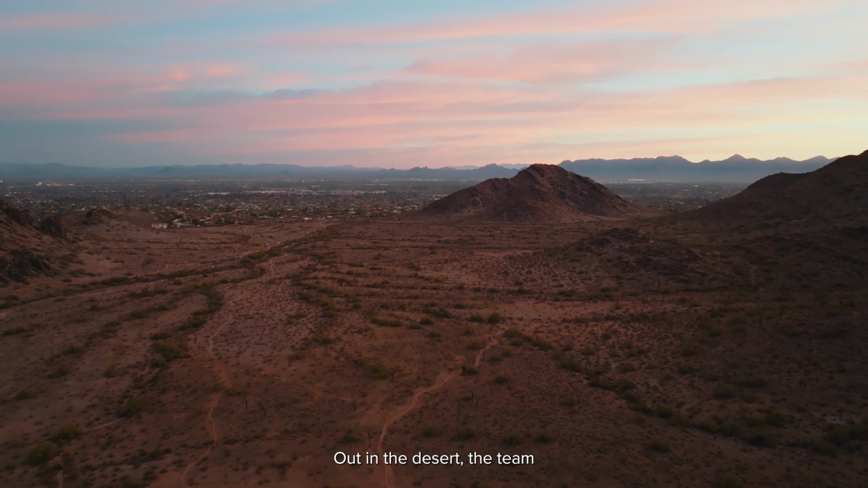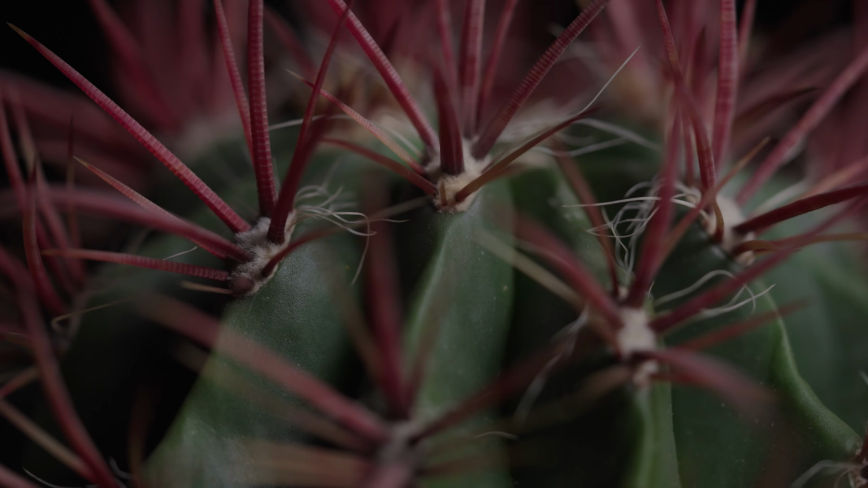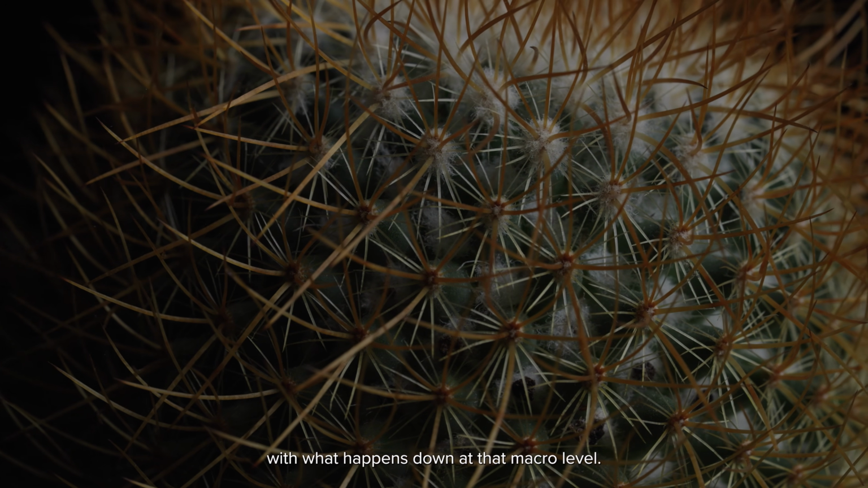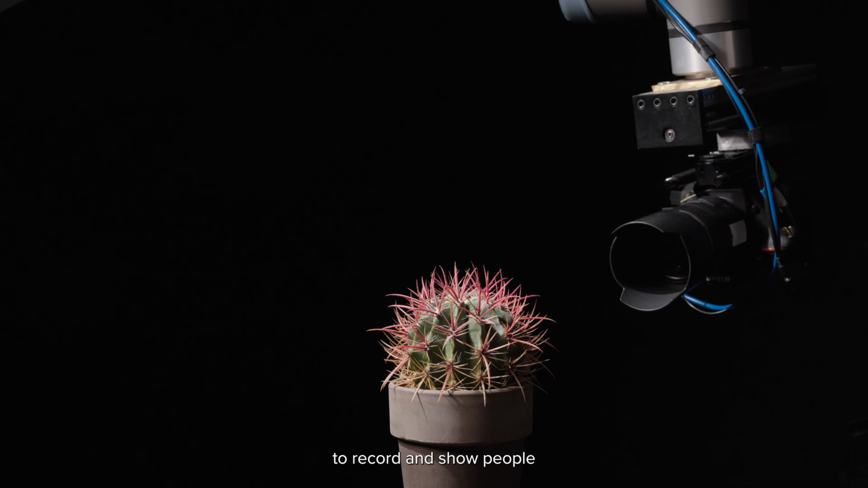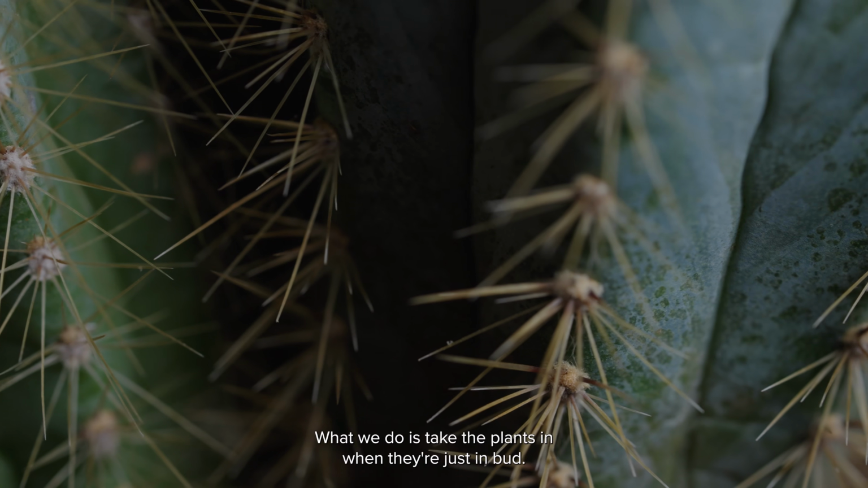Out in the desert, the team are looking at the landscape scale, really enormous changes that we're seeing over the course of the year. And we wanted to contrast that with what happens down at that macro level. This is ScanBot, our innovation to record and show people what happens to cacti as they bloom. What we do is take the plants in when they're just in bud.